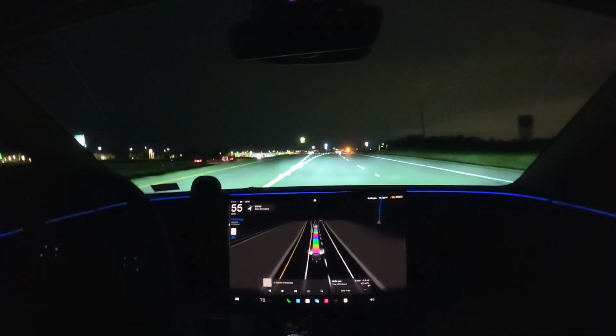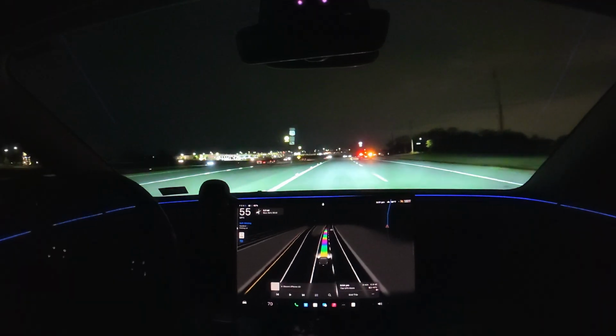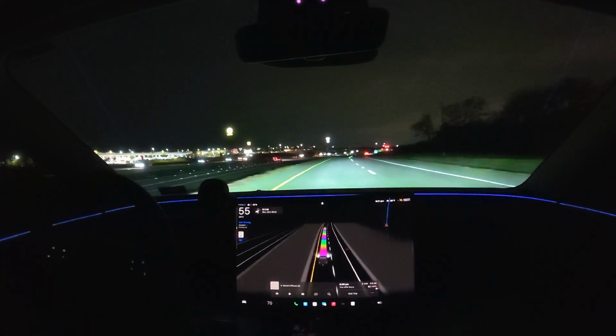To go to the supercharger, even if that's not the destination. It's a pretty busy supercharger, so it's not one that I really like messing around with.